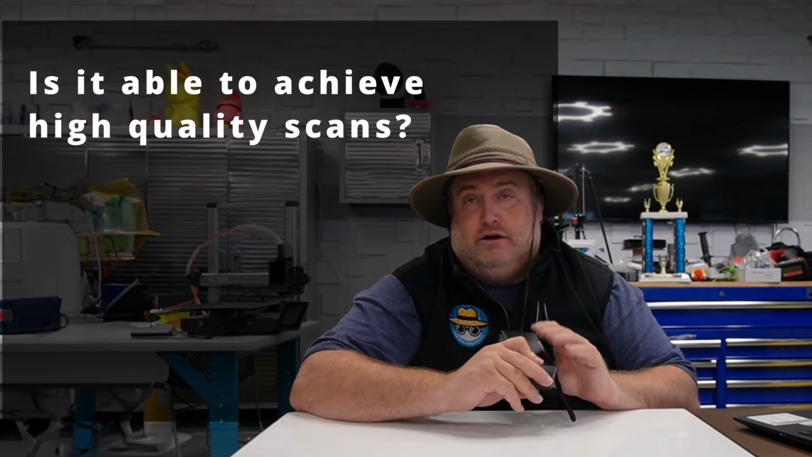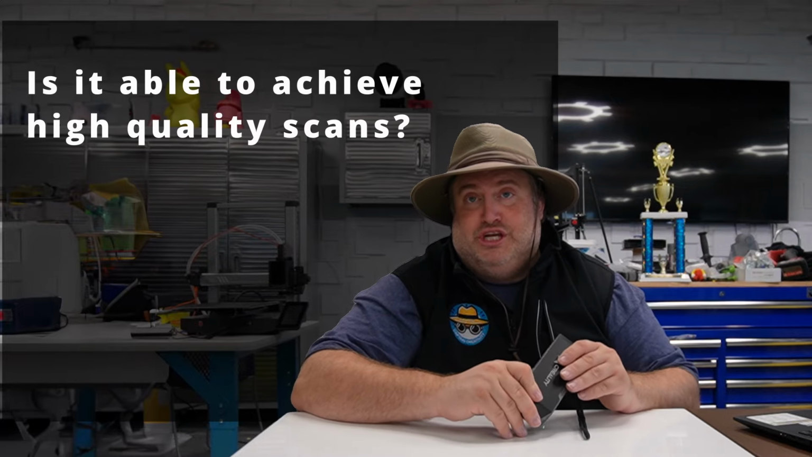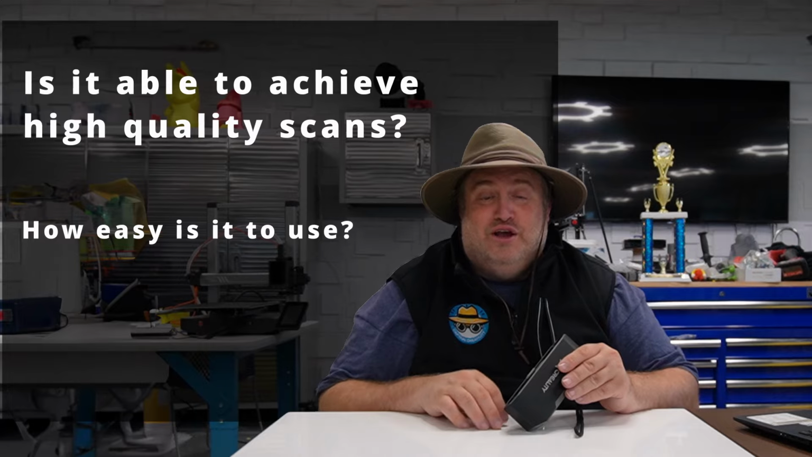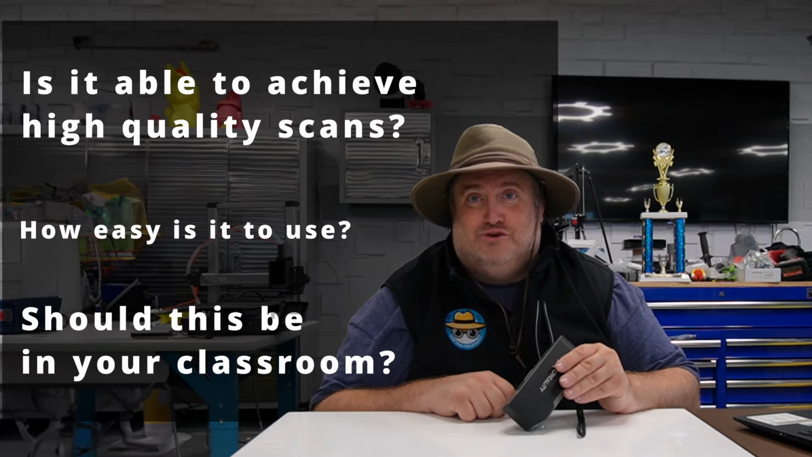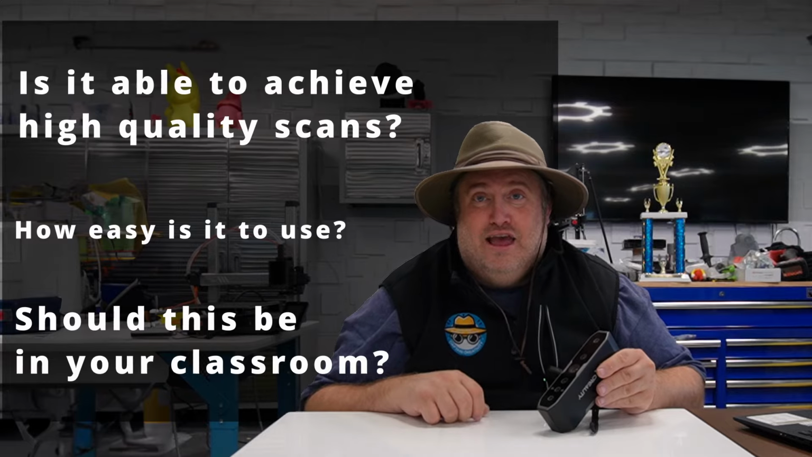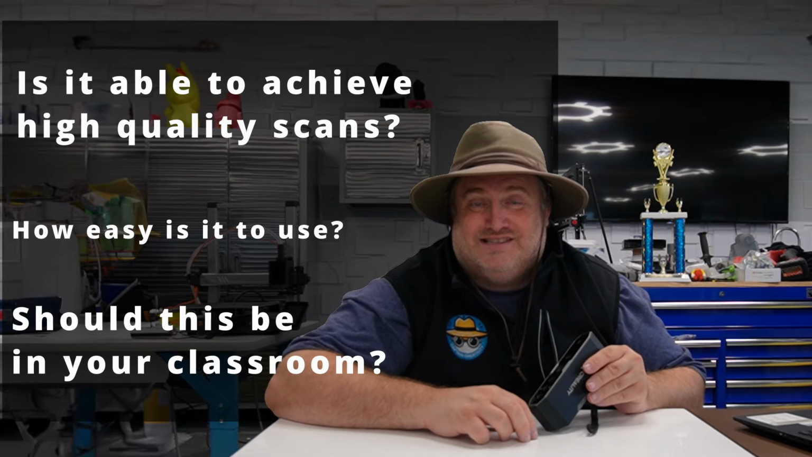Well, anyway, as I was saying, today we're going to see whether or not the Creality Otter scanner is able to achieve high quality scans. How easy is it to use? Should this be in your classroom or in your maker space or in the hands of any 3D printing enthusiast? Right after this.